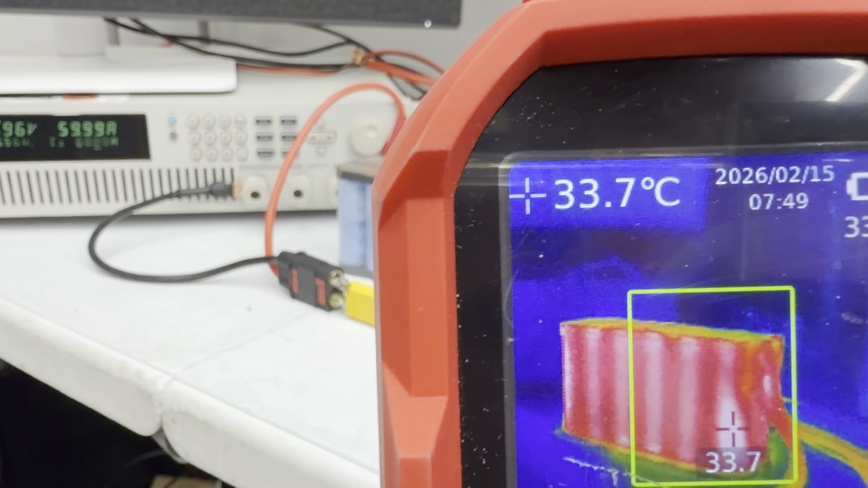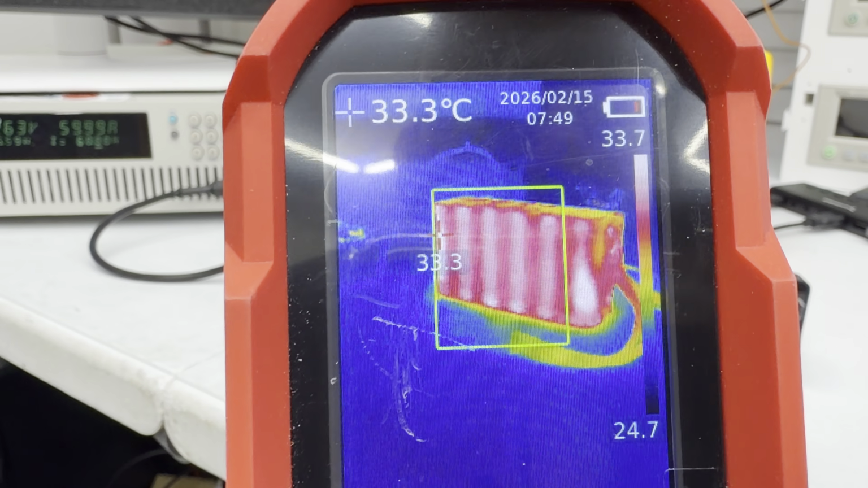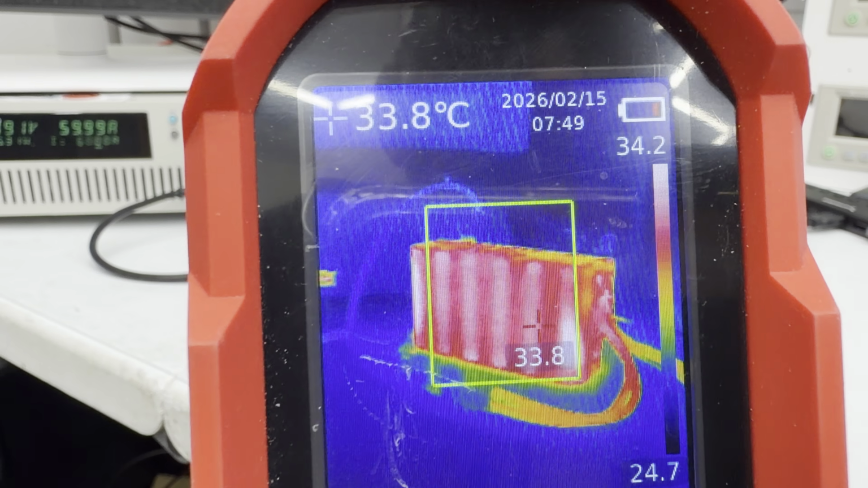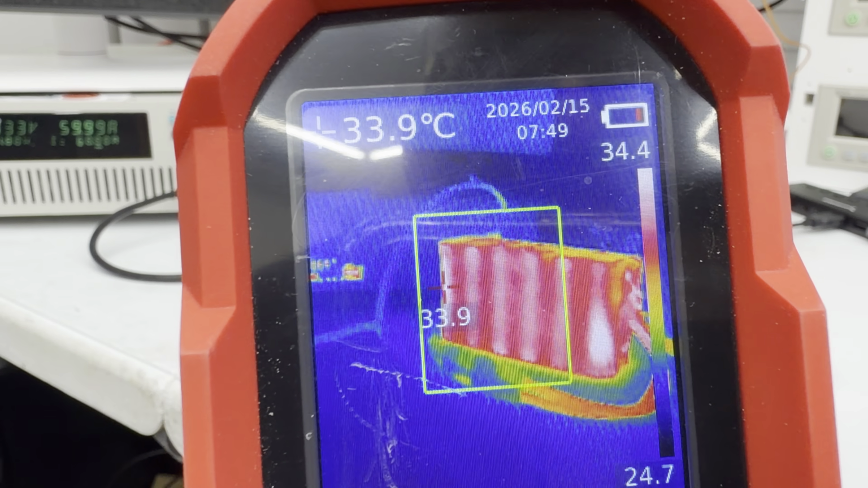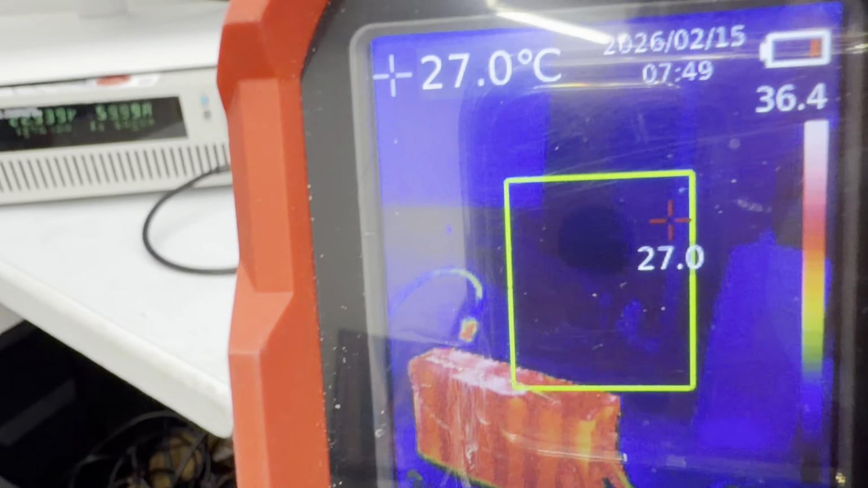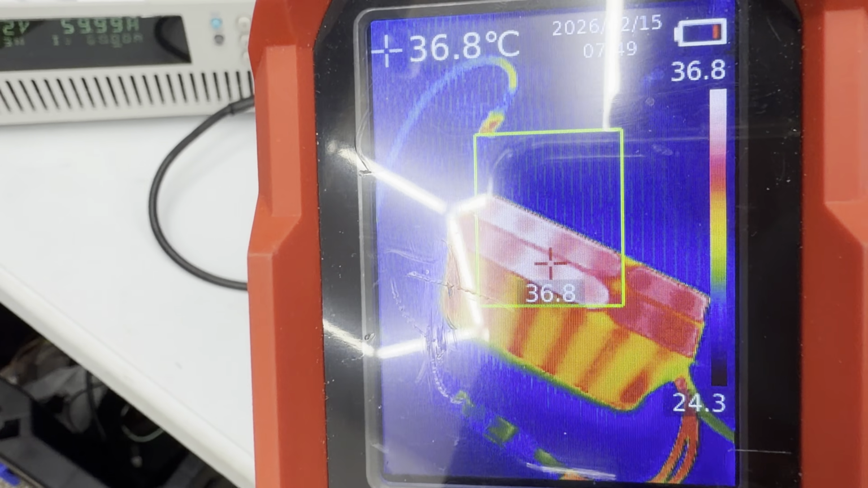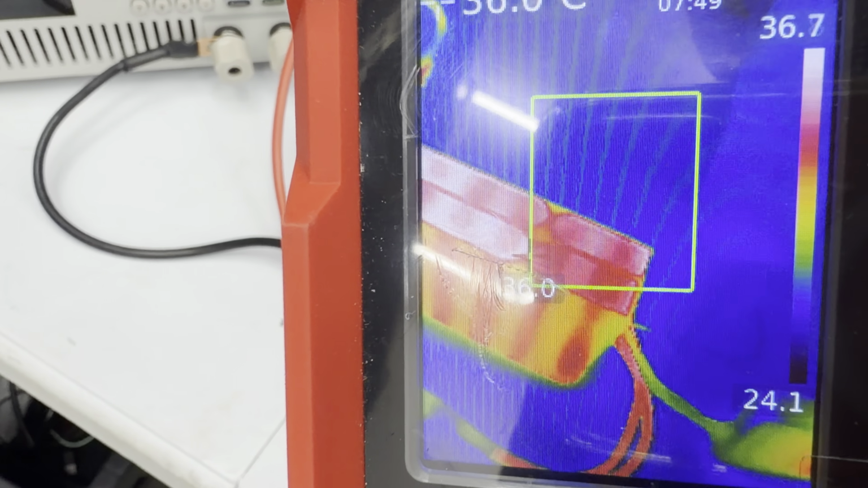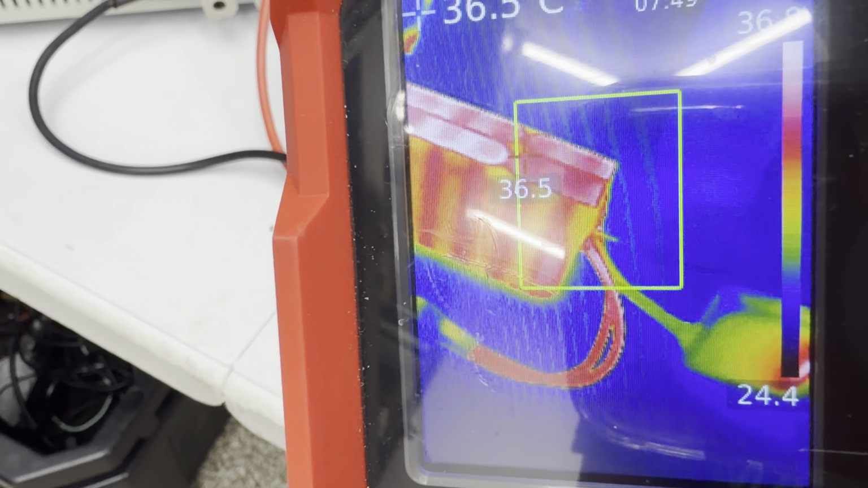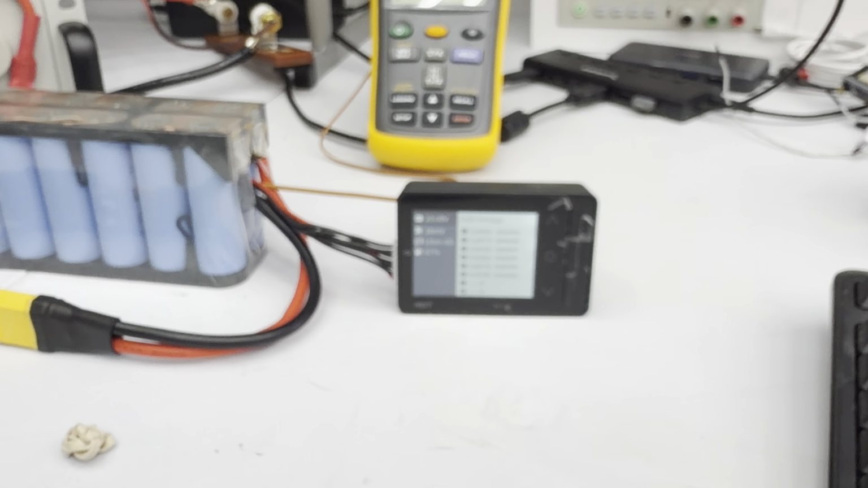Okay, all right, it's pulling right now 60 amps. You can see how the cables start warming up. All right, I want to find the weakness from the pack, if we have any. You see how the copper starts heating up. It's pulling 60 amps. Let's see the numbers in here.